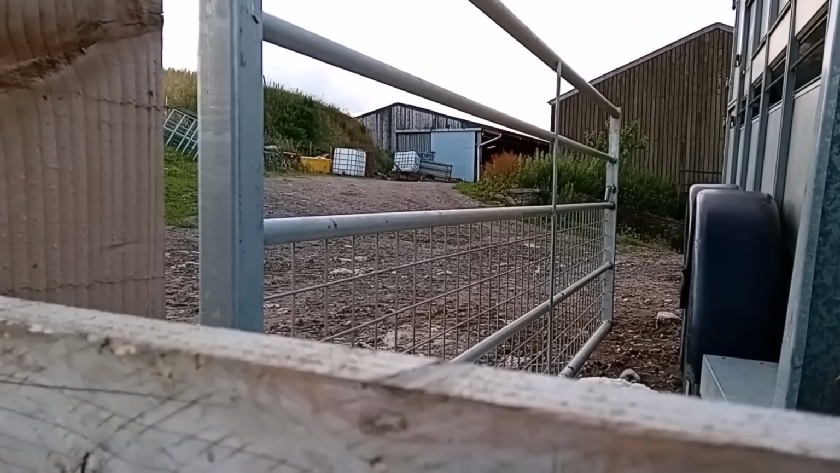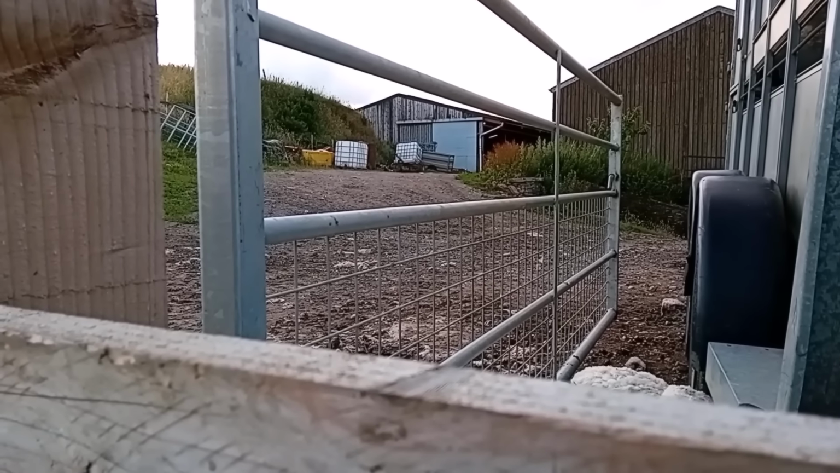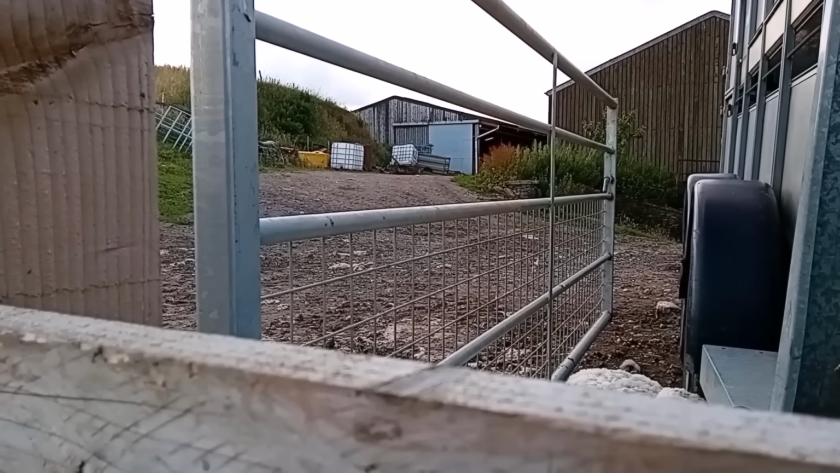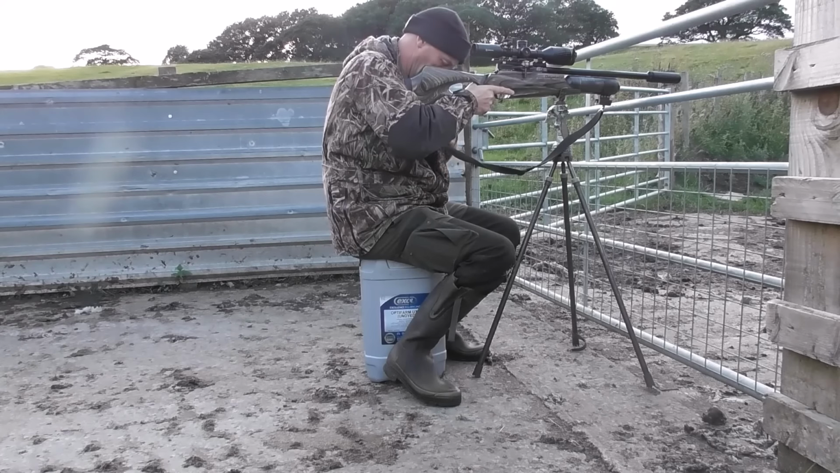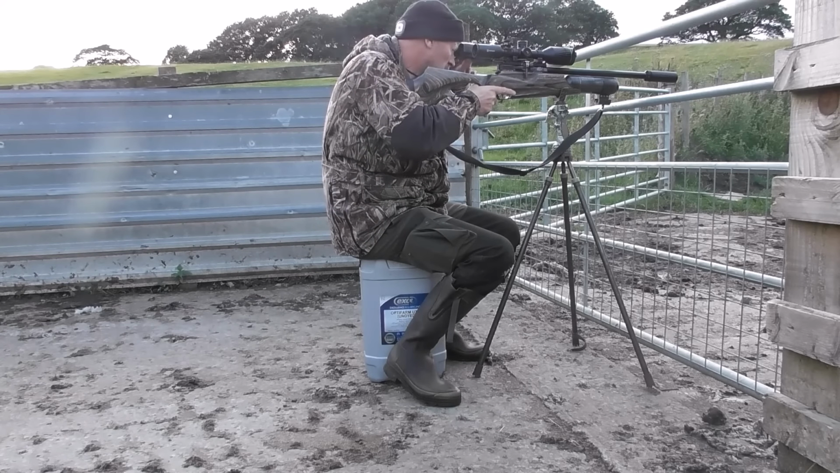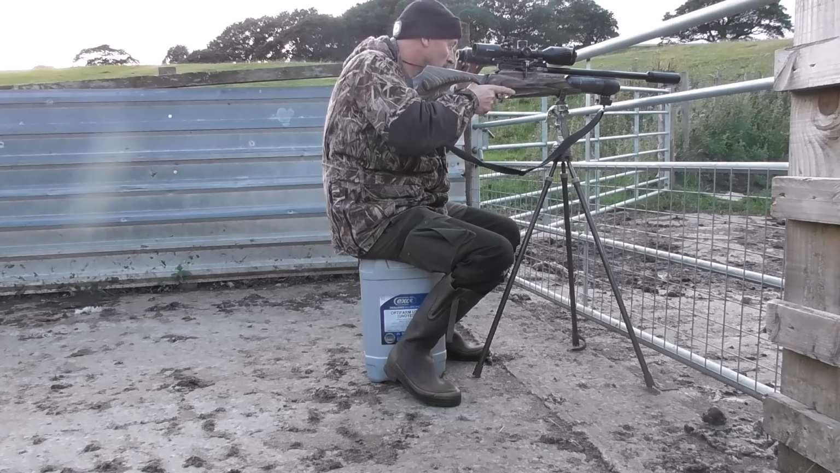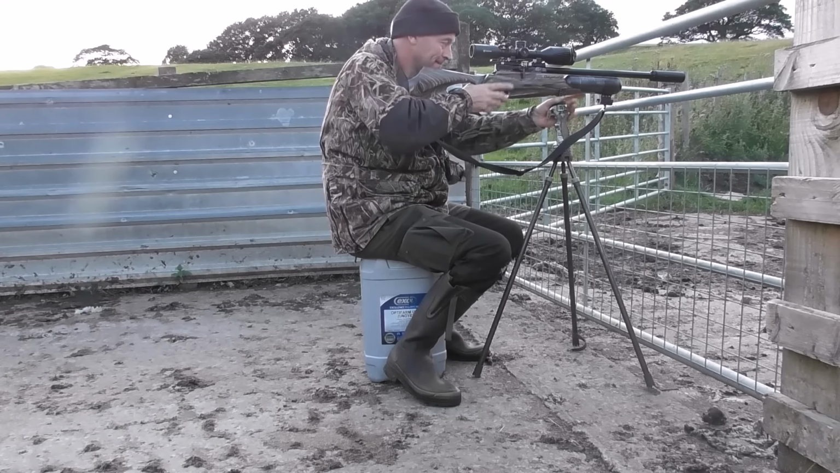That's the farmyard there on the left where the rats cross, but also you can see a wall just on the right. The rats run up and down this wall. So I'll see what happens. Also, even though it's daylight, the thermal spotter still does come in handy, as it picks up rats in grass that you don't see with the naked eye.